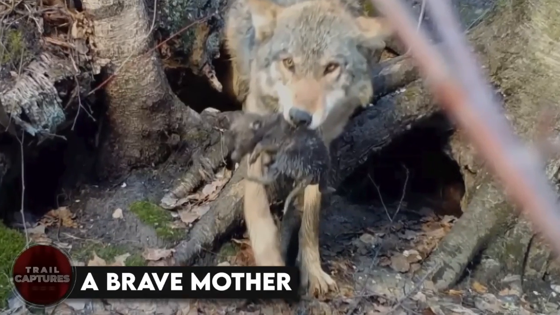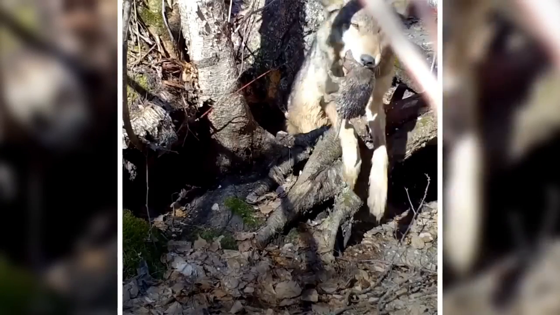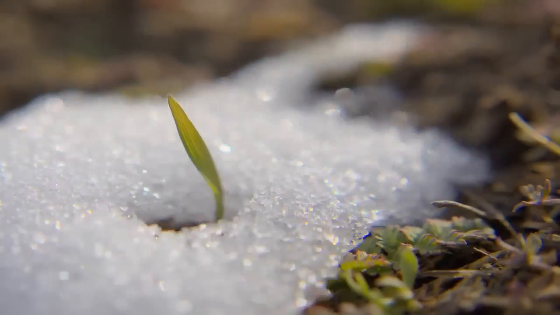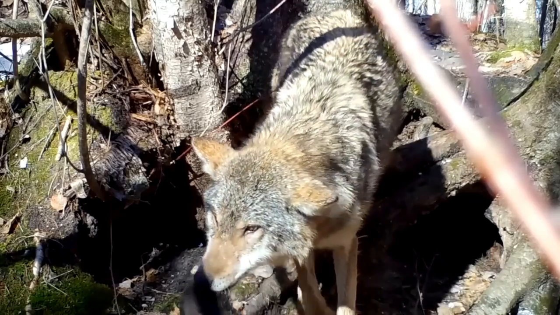A brave mother. Did you see the video of the mother wolf and her cubs? It's amazing. After the snow melt caused a flood, the mother had to move her babies out of the den to keep them from drowning.